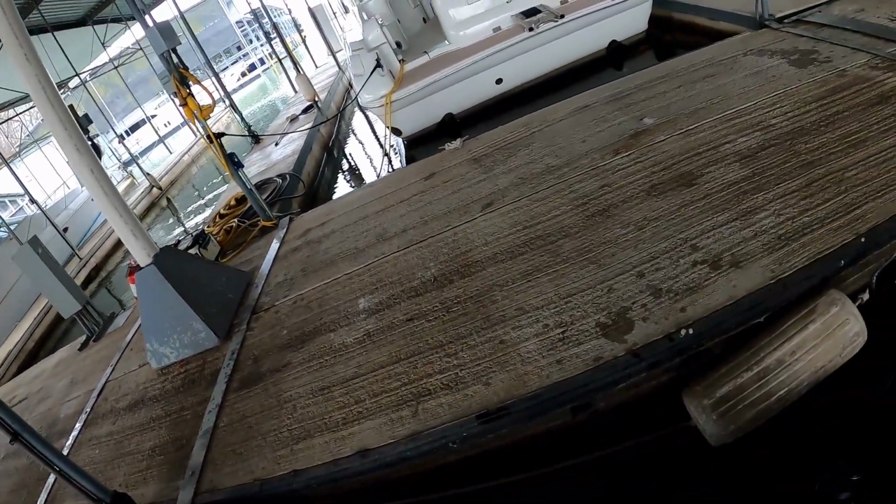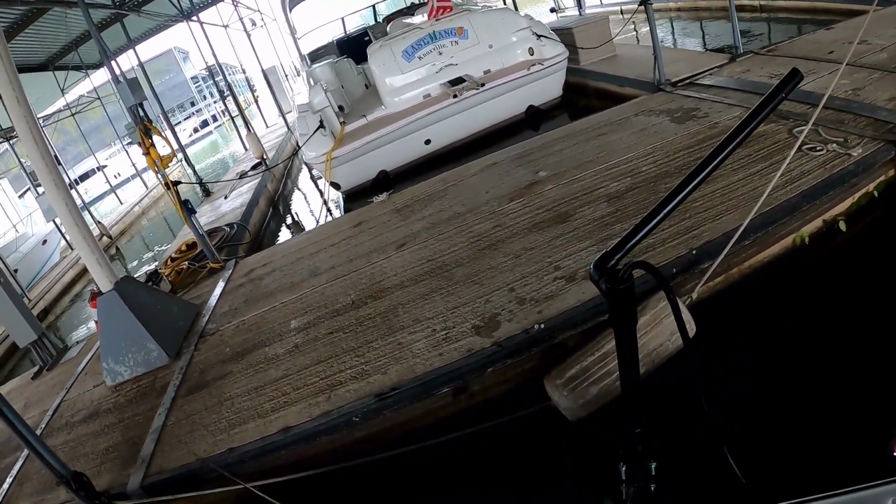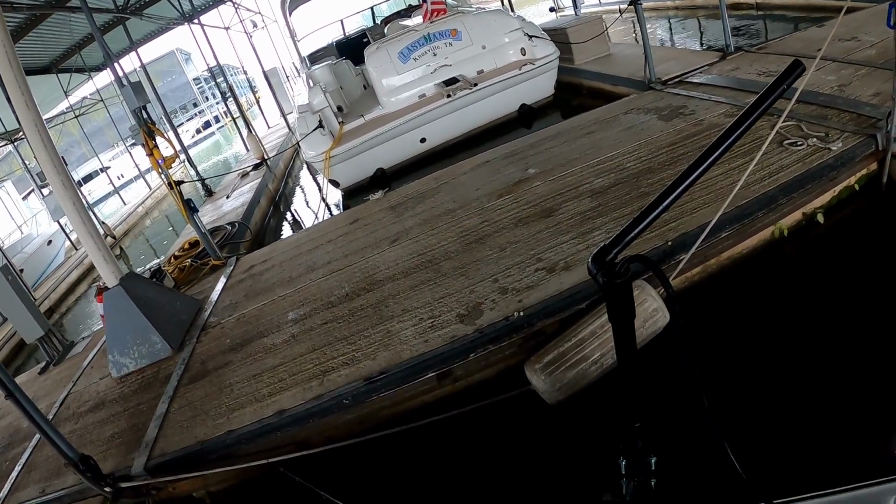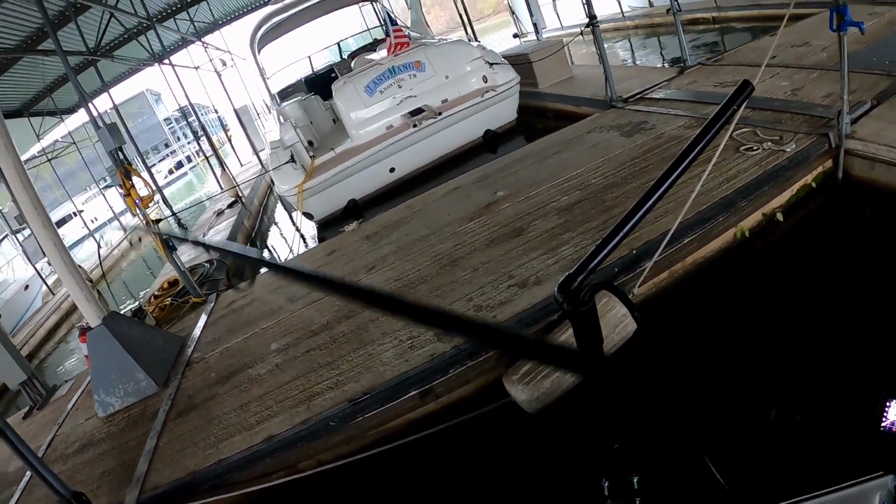Oops. That'll run a spot if you're not careful. There's a giant down there. I don't think that was him, but